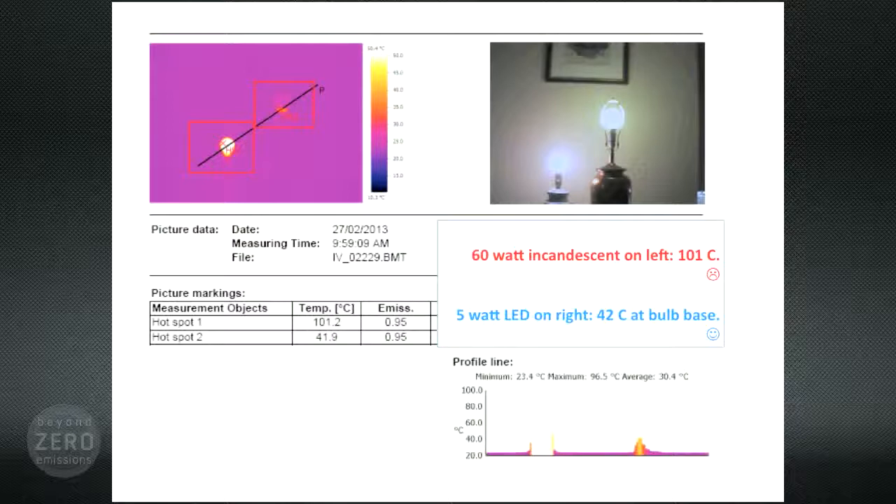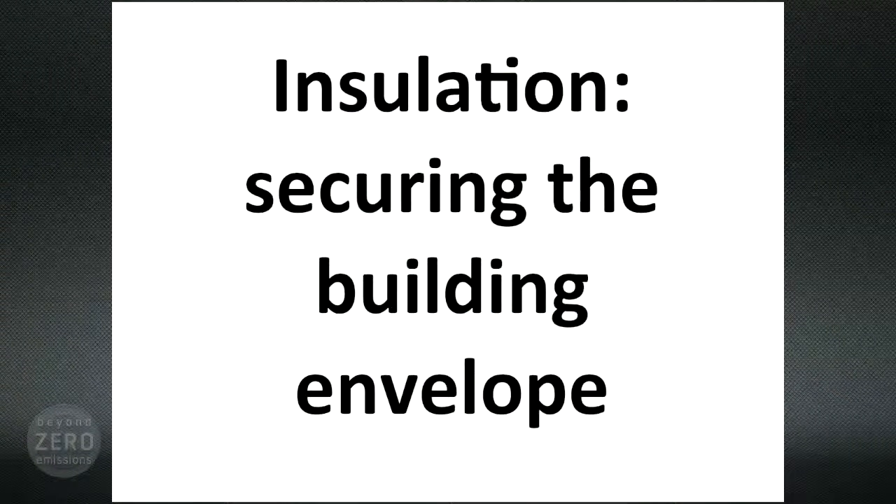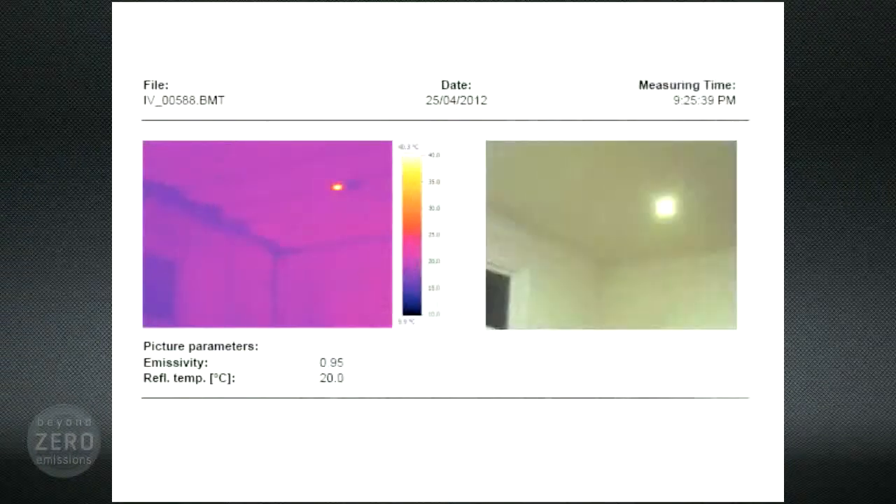All right, get off lighting for a moment. Let's talk more about insulation, ceilings and walls. Now, probably this is the main advantage of the camera, the way that it can see right through the ceilings here. And this is what I would say from my experience is not the worst insulation job I'd ever seen.